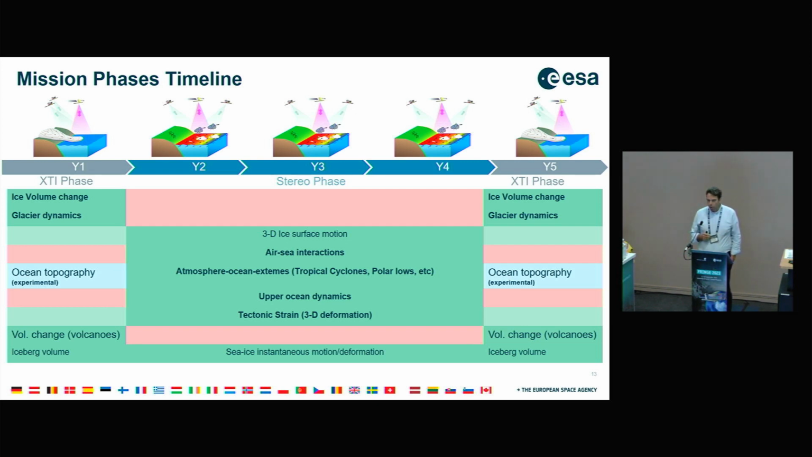You see the overall mission products that we're able to bring, addressing the applications. During the XTI phase, mostly ice volume change, glacier dynamics, and volume change of volcanoes. And then we're also looking at ocean topography, which is experimental during this phase. Then during the stereo phase, when we are moving them apart through a 350 kilometer baseline, between Sentinel-1 and each of the Harmonies, we look at 3D ice surface motion, air-sea interactions, atmosphere-ocean extremes, upper ocean dynamics, and tectonic strain.